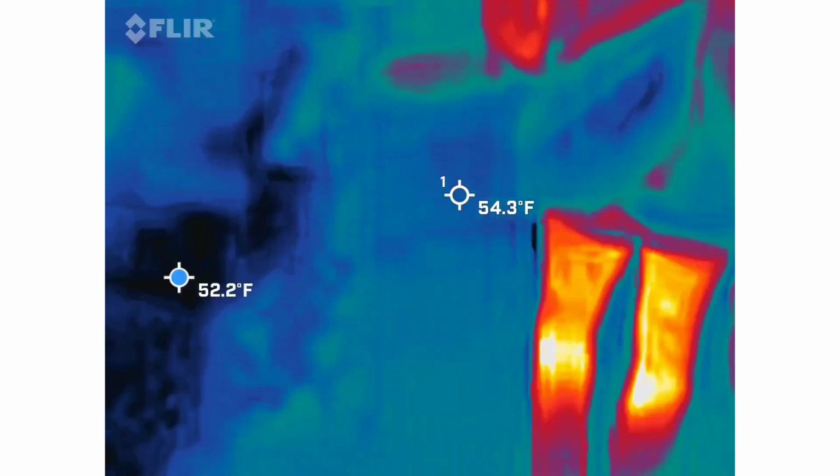Do you want to keep this going, or turn it off? Oh yeah, cameras. If you want to, start it back up when we get over there.